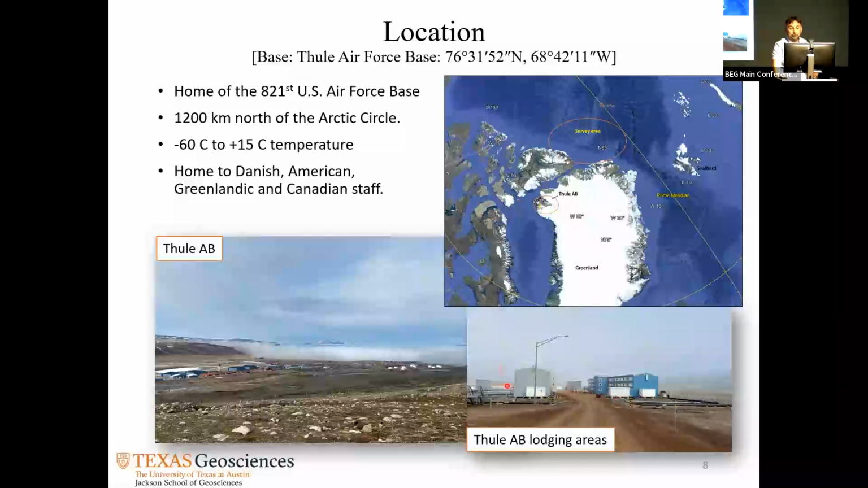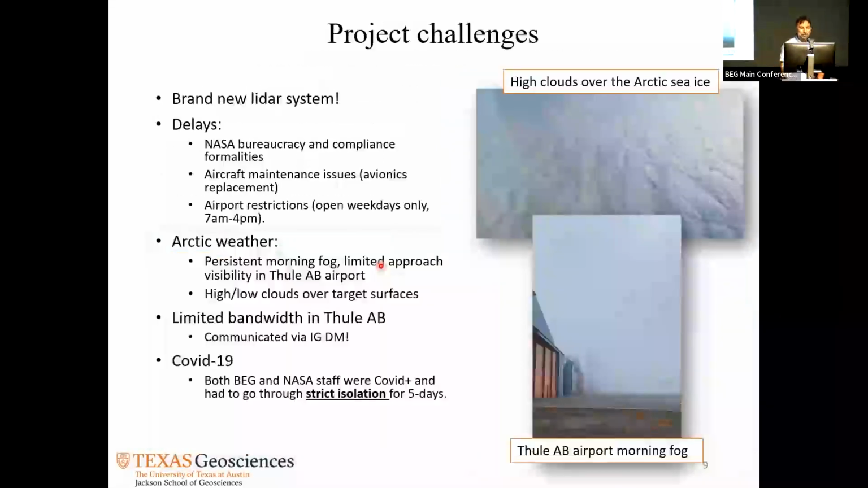So this is the lodging area. This blue building, I have to tell you about that: when somebody has COVID, they lock you in that building. And he was, I'll talk about that a little later too.